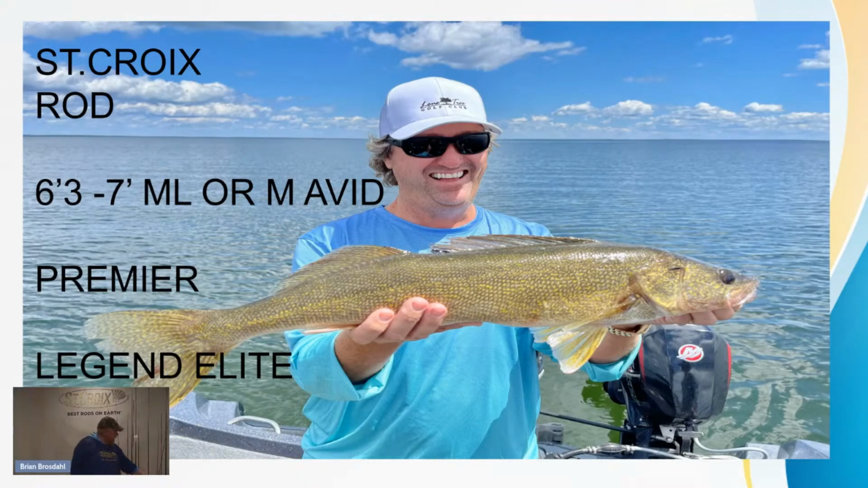Legend Elite, I really like those in situations where I'm in clear water. I'm using like a 3/16 ounce sinker at the bottom. I like a really light, medium light Legend Elite. Get a windy day, I'll go shorter. If it's windy, you want to use even a 6 foot.